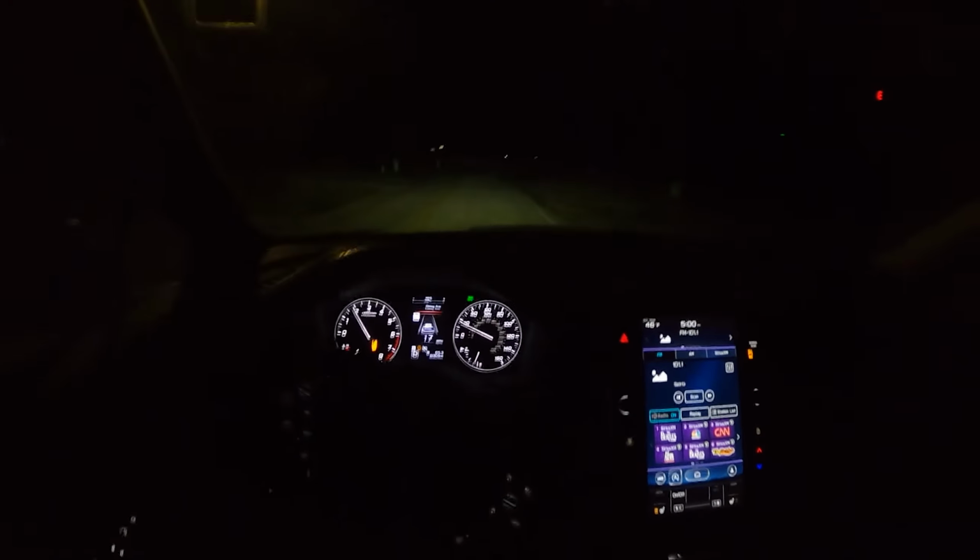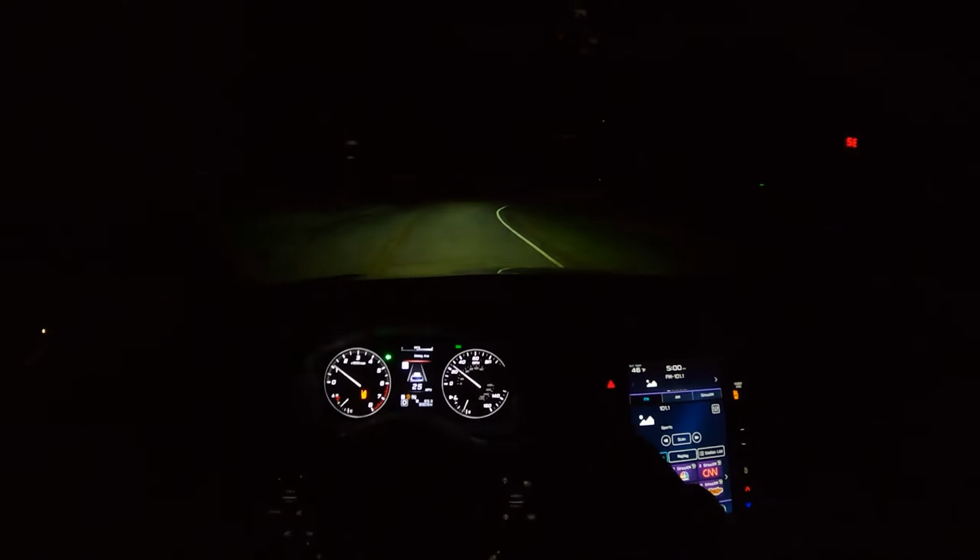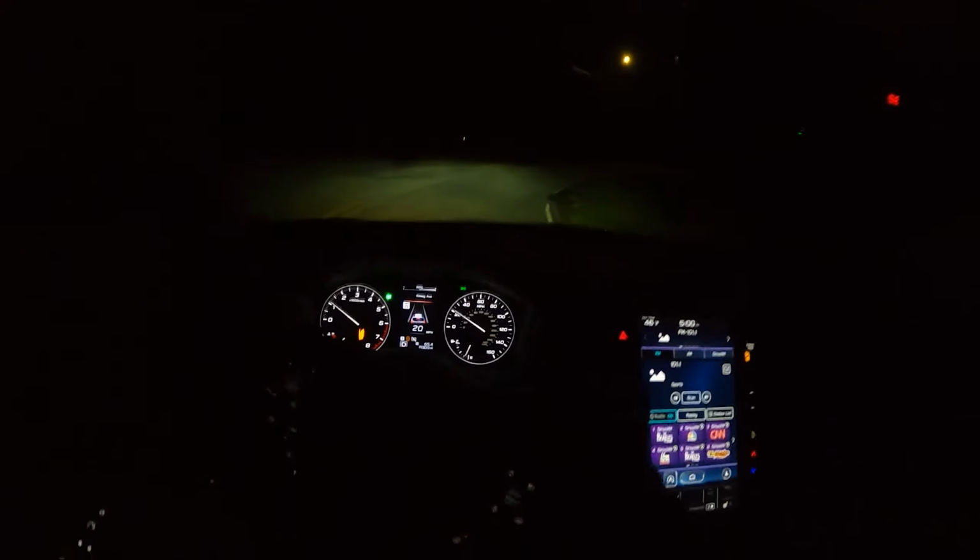Yeah, this handles actually pretty well for what it is. It doesn't exactly drive tight like a sedan, but it drives pretty dang tight compared to an SUV of its similar size. This wagon really does benefit it, this wagon style.